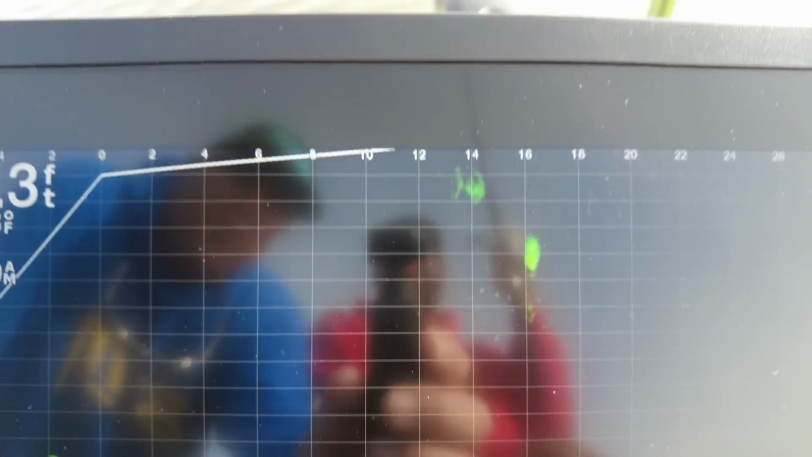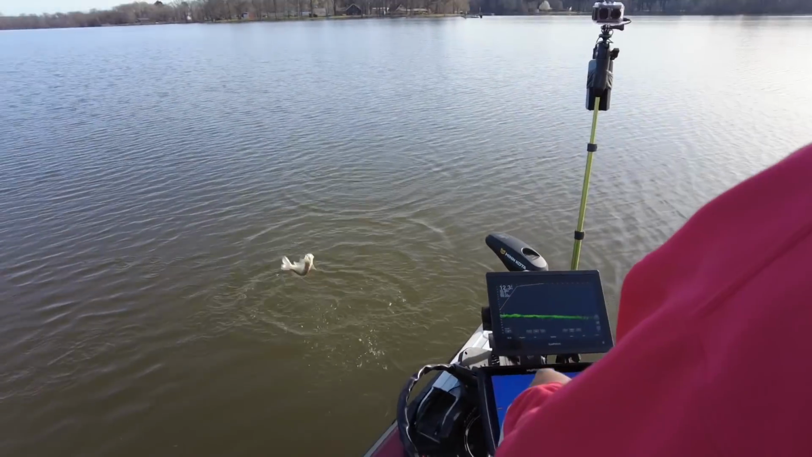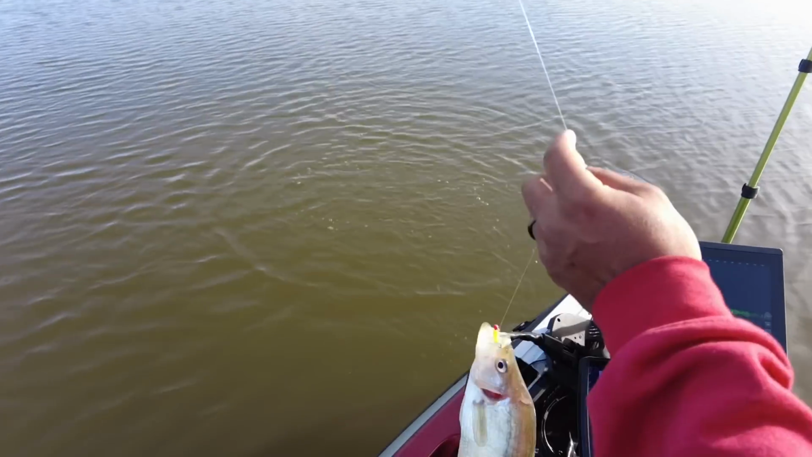Countdown to ignition. 3, 2, 1. Go straight. Oh! Boom! Dude! Came back to it. Wow.